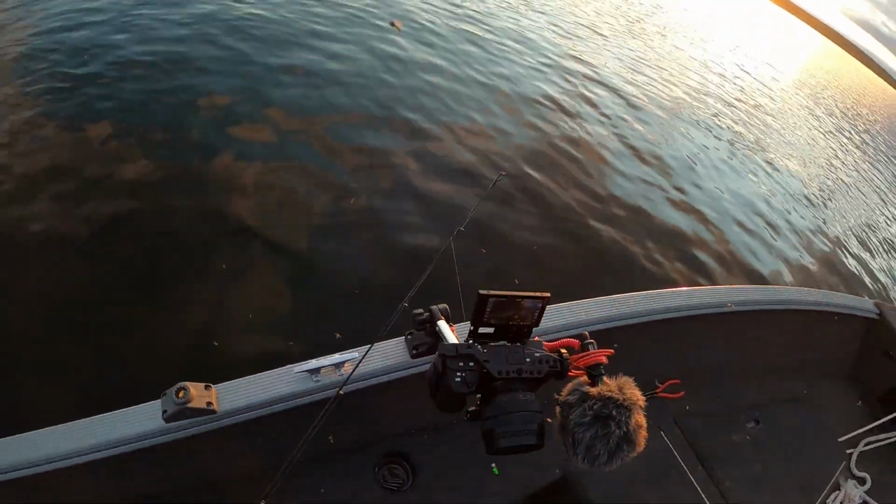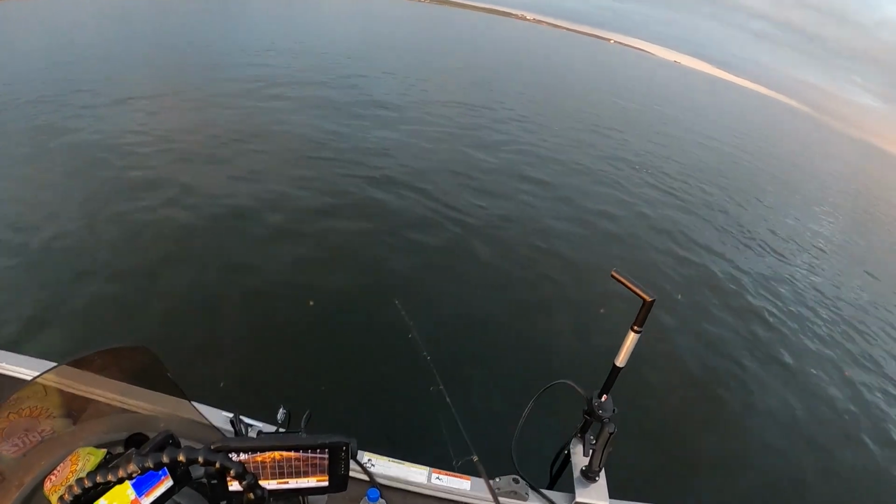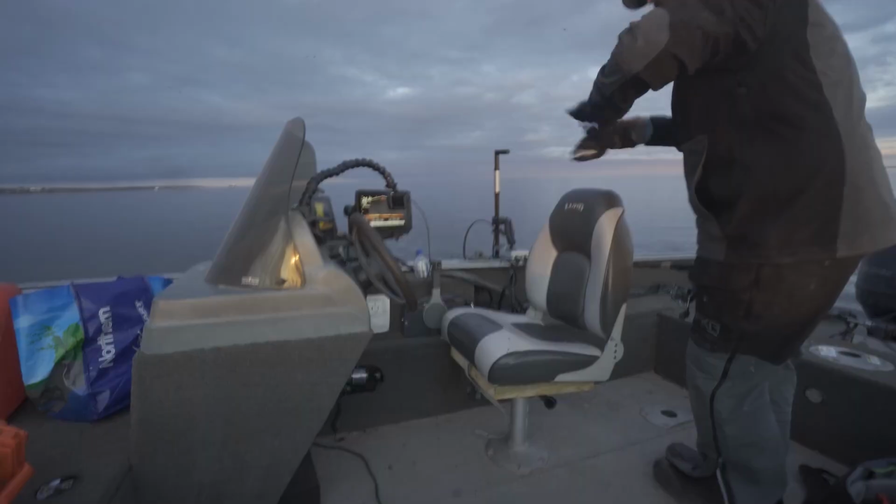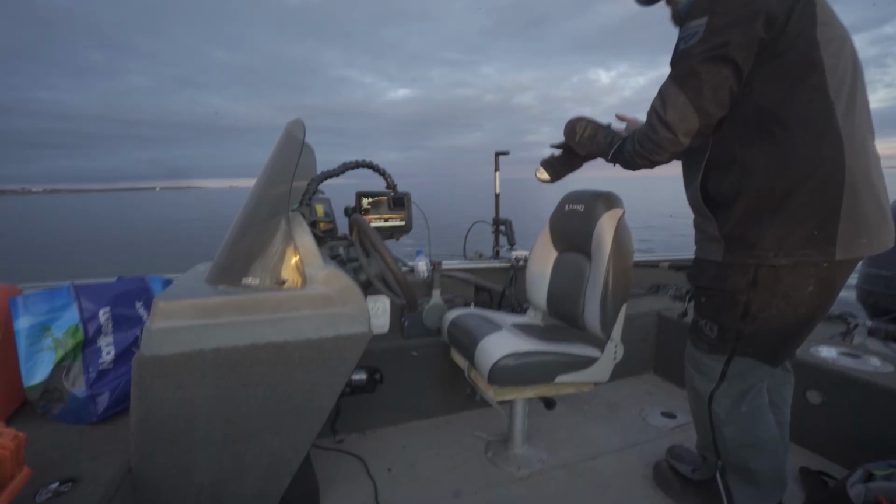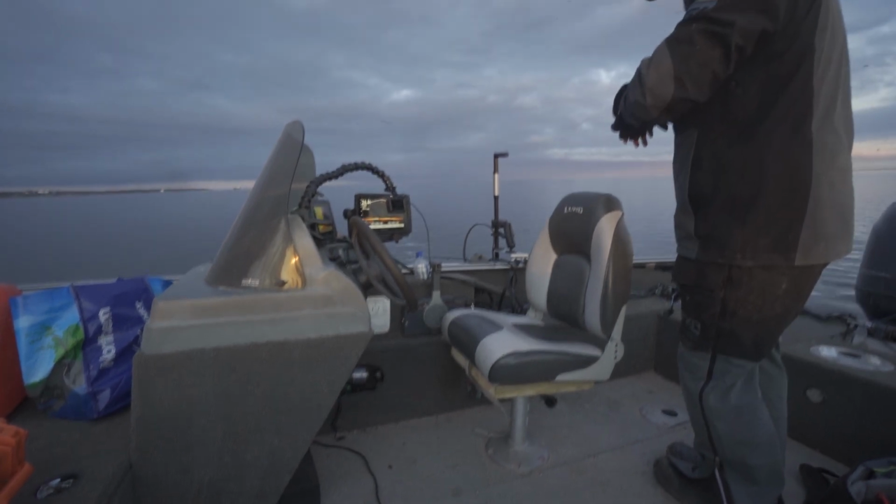Into the live well for you. Except there's no water in it, so it's more like a death well. Let's get that back down. Get a few more. Gotta put these gloves on, not because I'm cold, but because these bugs keep biting my effing fingers. I really don't understand how they know how to find me out here.